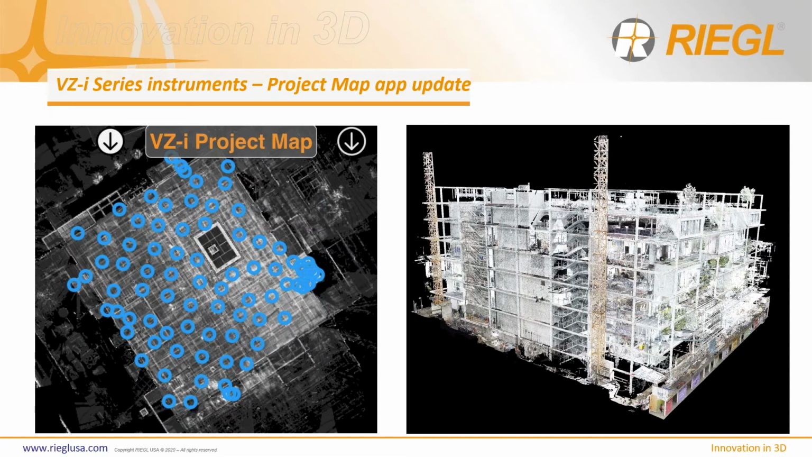This is an old furniture store that my colleagues scanned, with multiple levels. And here is the new updated RiSCAN project map. From the top view, you can see how there are scan positions underneath each other. But with the new project map, you can update it. I think it's at no cost. It only shows just the layers that you want to see, right?